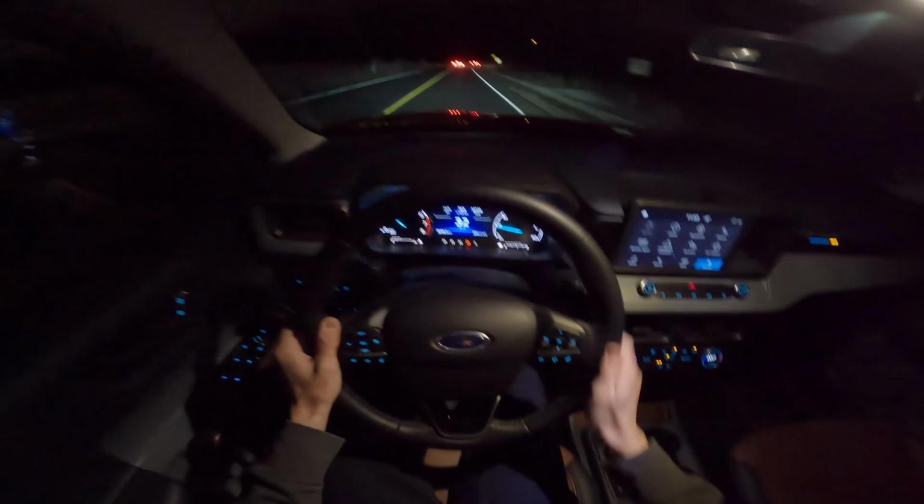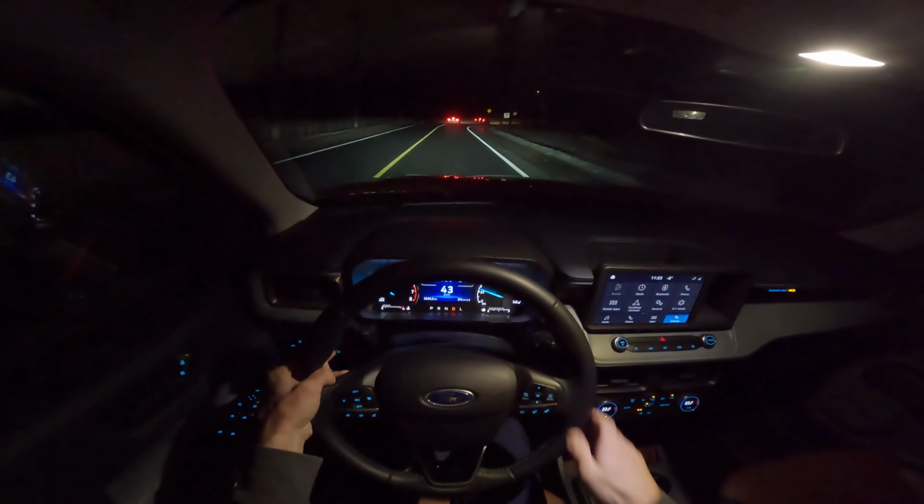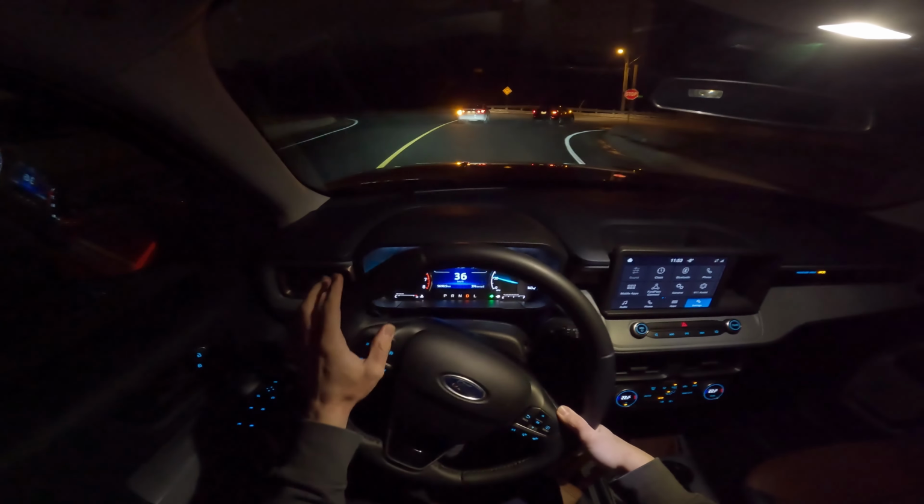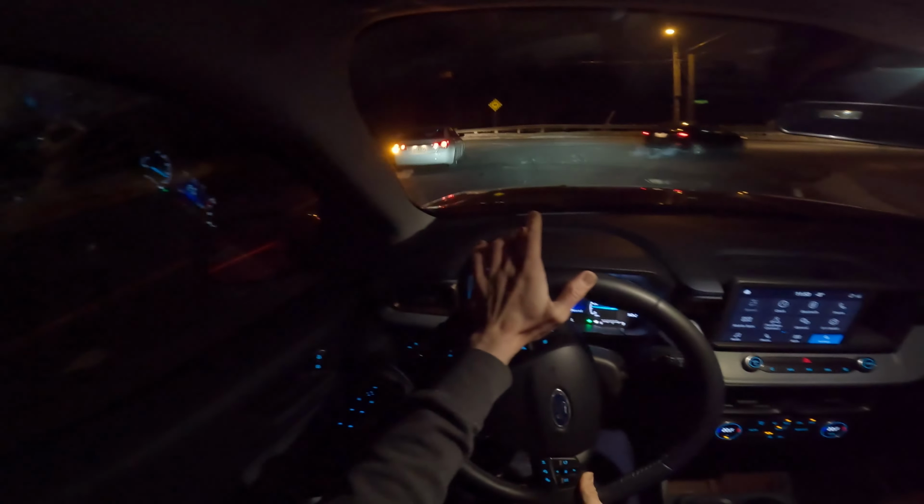And for all my usual viewers, we are driving a different route now because we're not going to do the launch, the acceleration runs anymore in these POV test drives. For that, just check out the full review.